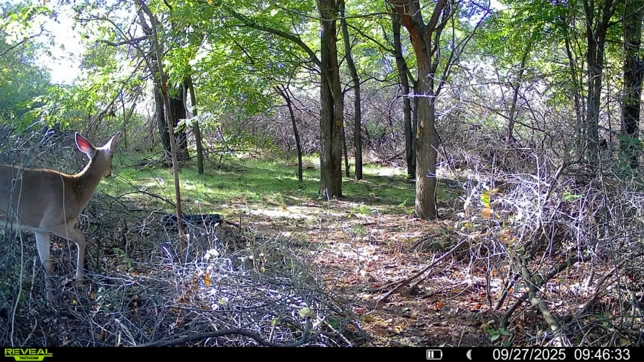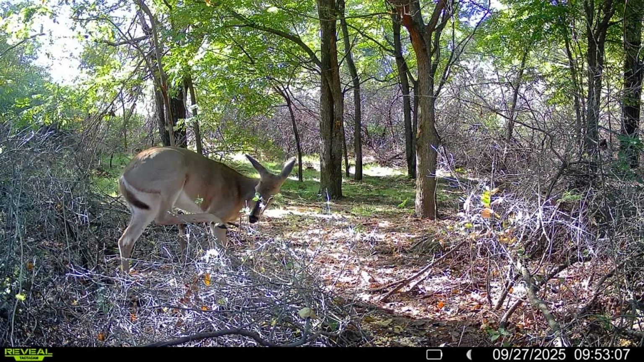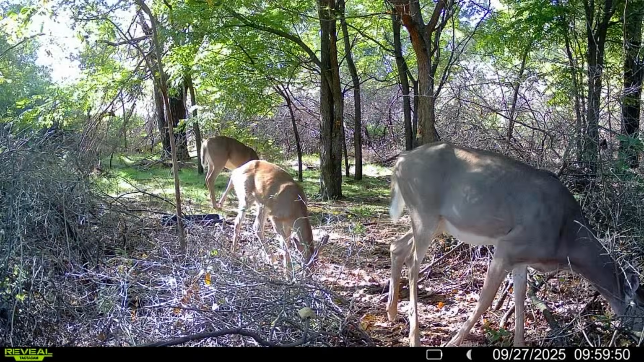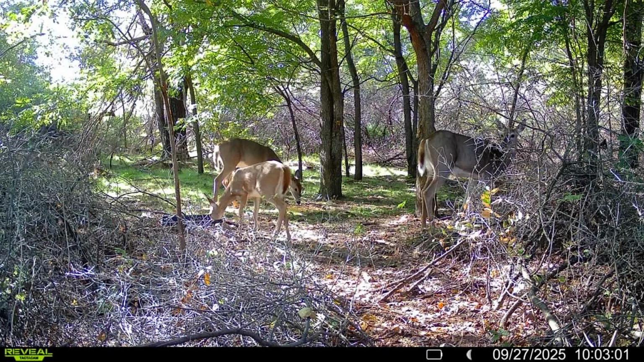And sure enough, here's where it got good. First, a doe came in by herself. Not long after, a raccoon showed up in the same spot. Kind of funny seeing them trade off like that. Then 3 more does came in together, cautiously but hungry. Later that same day, our buck came back again.